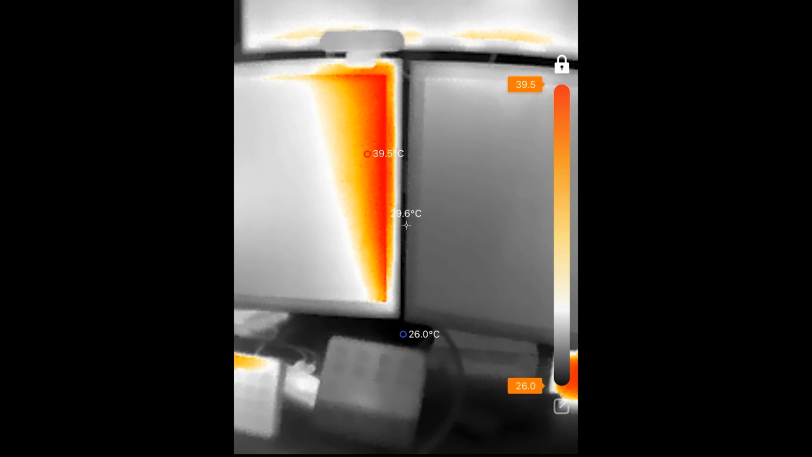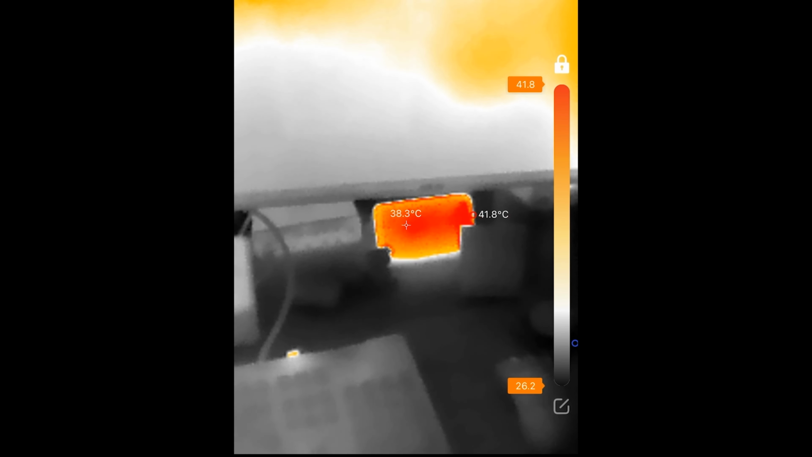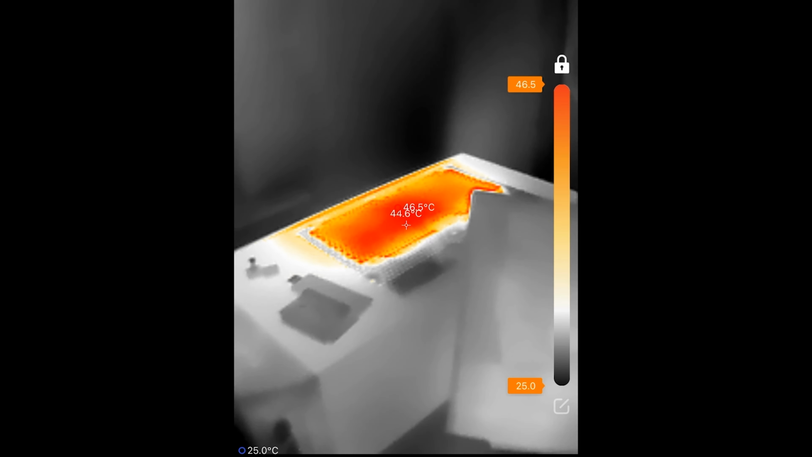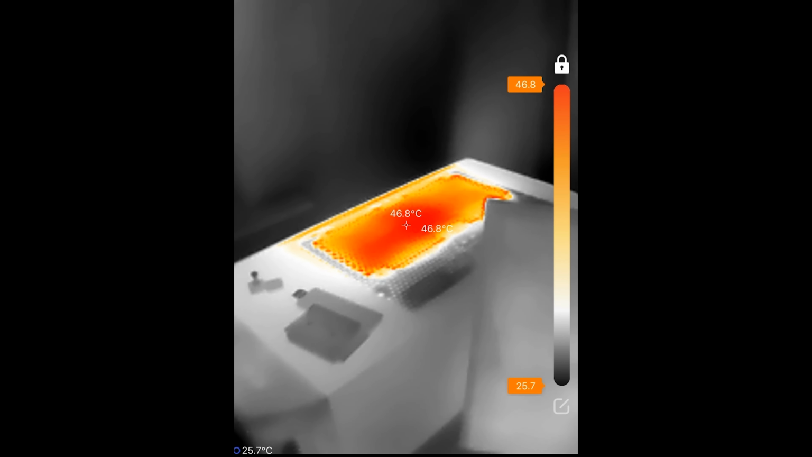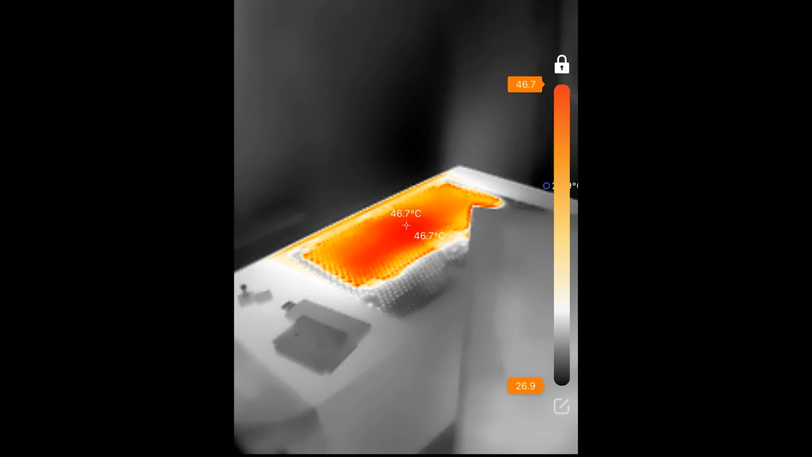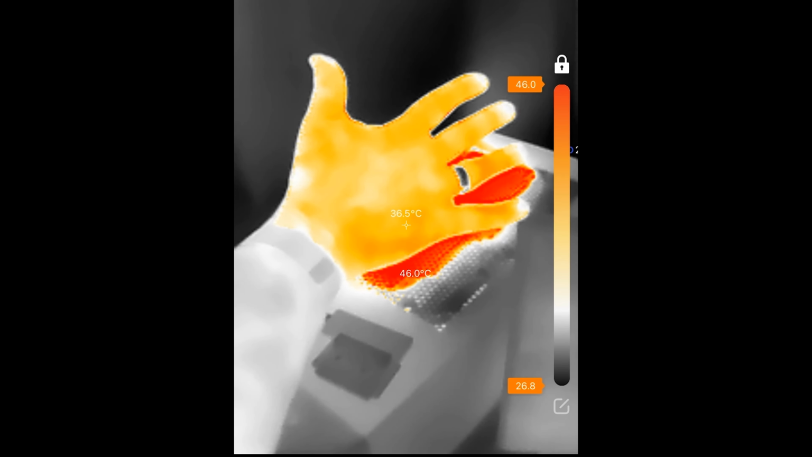I'm just looking at things on my desk. The old Alexa's quite hot. It'd be interesting to see the heat from the top of my computer. Look, there we go. Whoa. So currently the radiator at the top of my computer is blowing out 46 degrees. That's mad. Look, there's my hand in the equation, whereas I'm at 36 degrees.